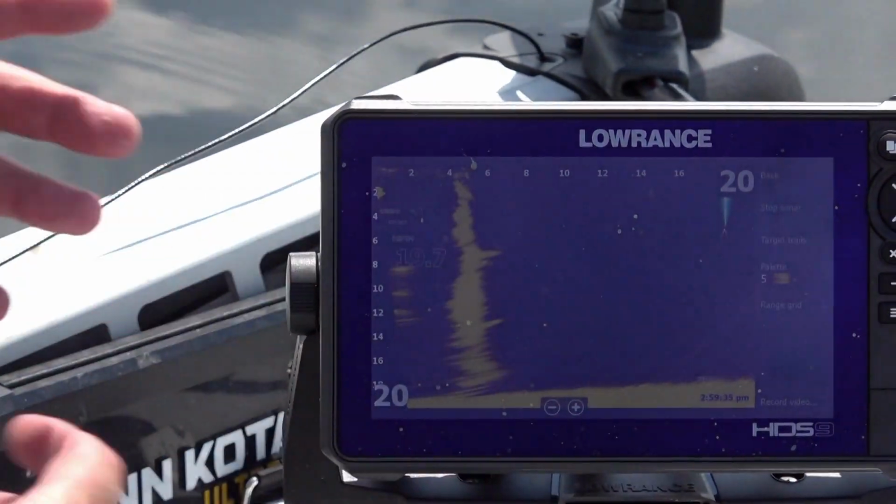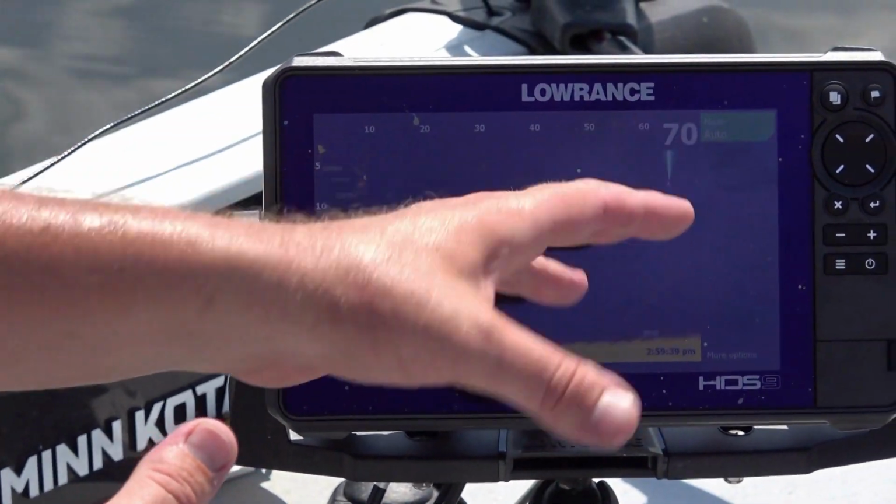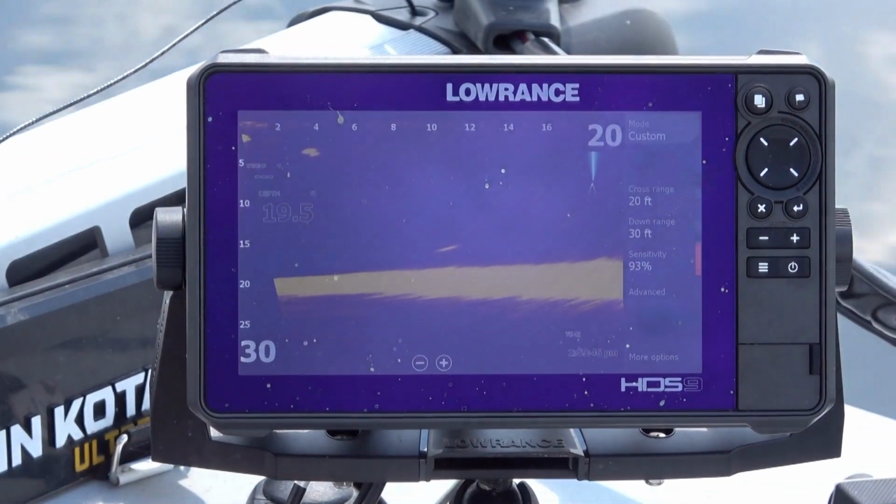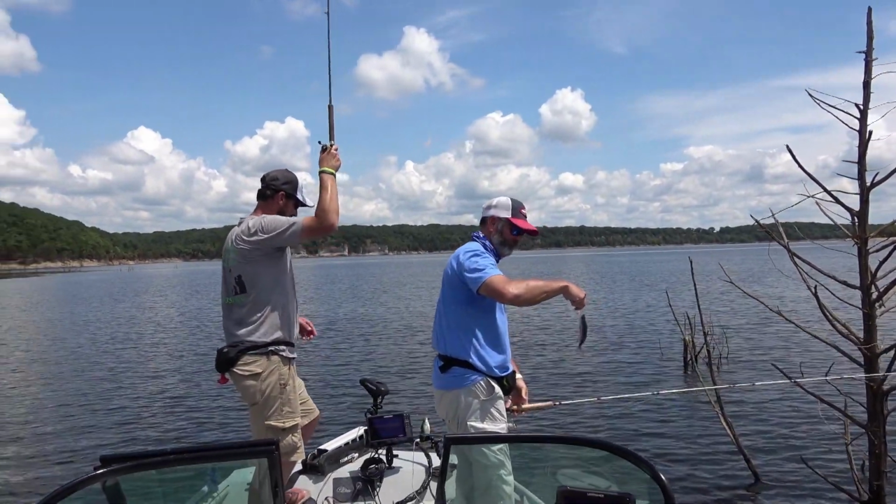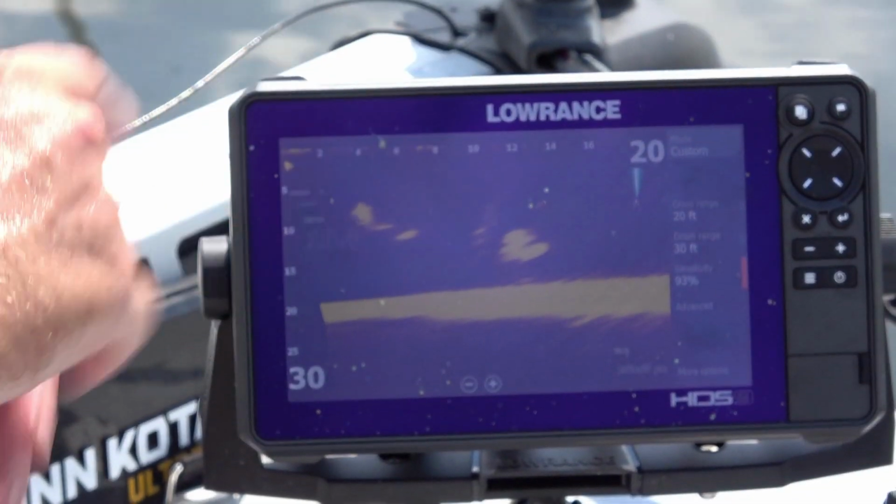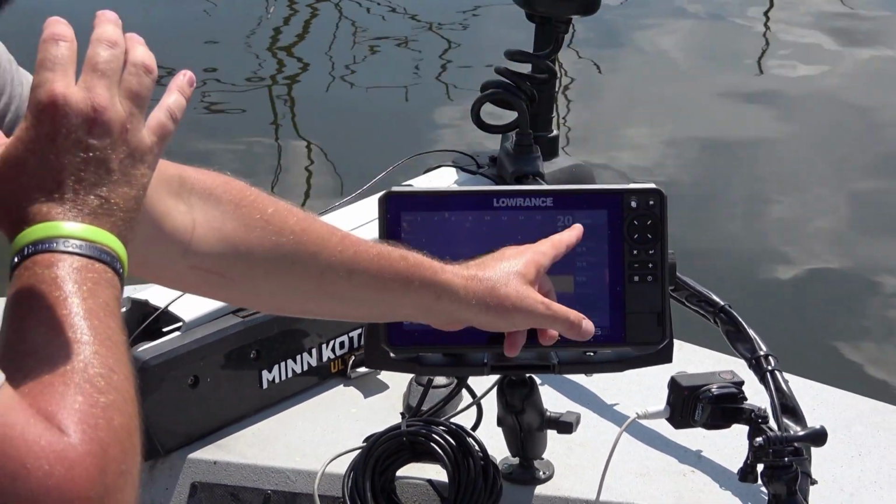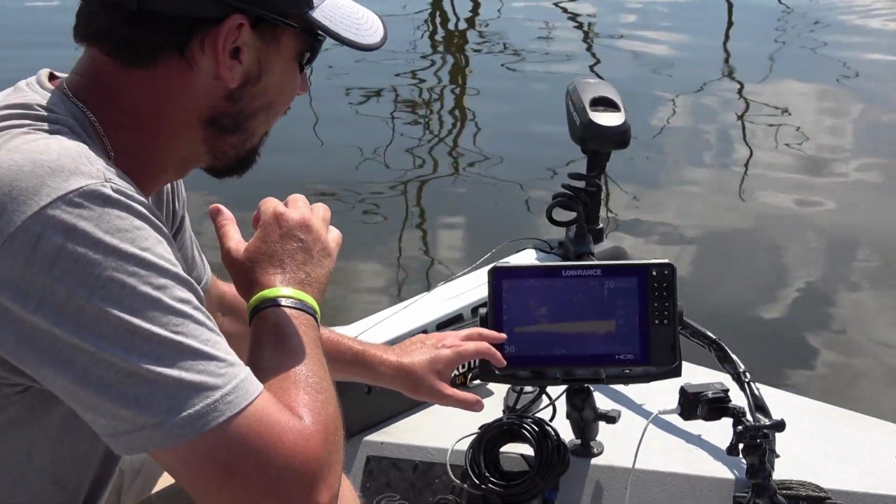But that's one thing I notice: it has an auto mode to adjust your depth range depending on what water you're in. I won't ever run auto mode. I run custom mode all the time, and that's what I found out today. A lot of these fish that we're catching are in about 14 to 19 feet of water. Anything 19 foot or less has been really, really good. So I've been running my range out at 20 feet, and I've been running my range down at about 20.